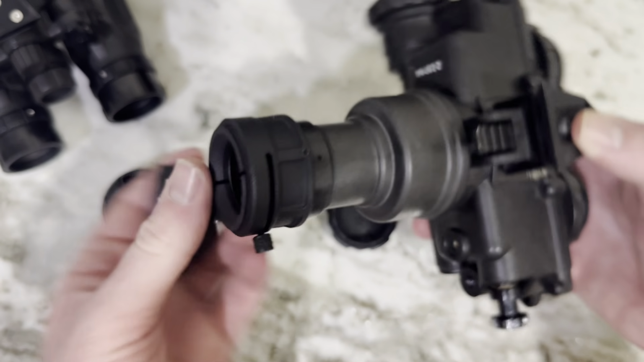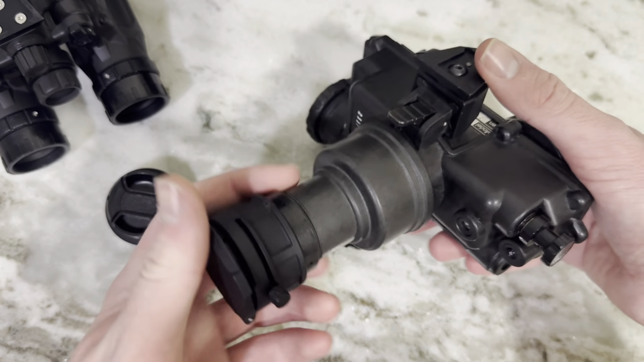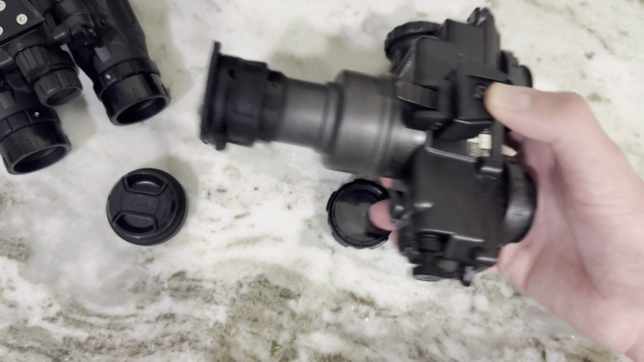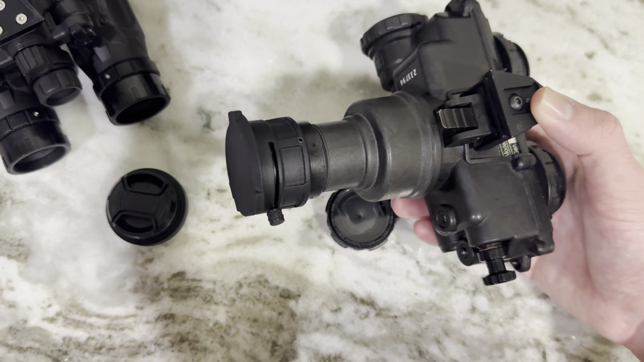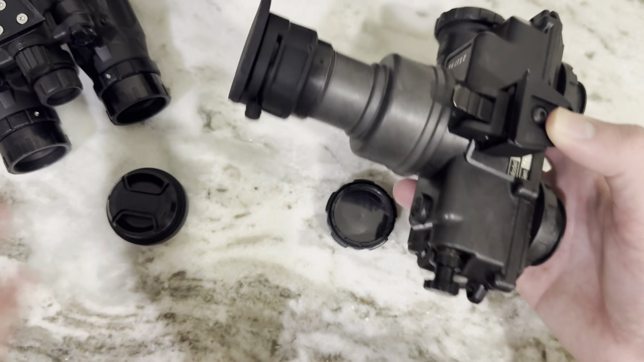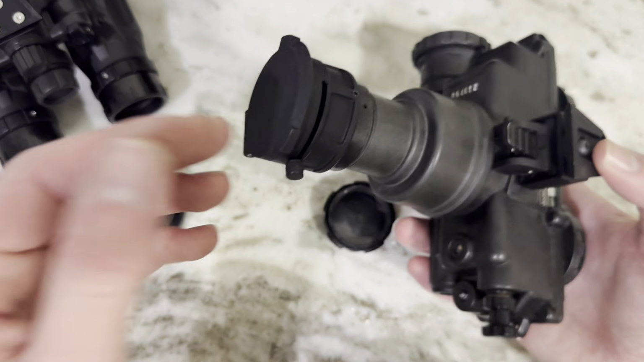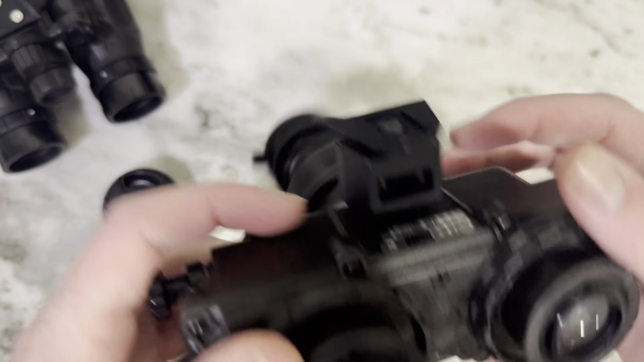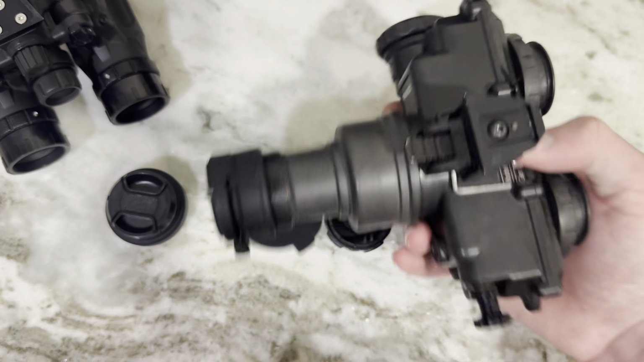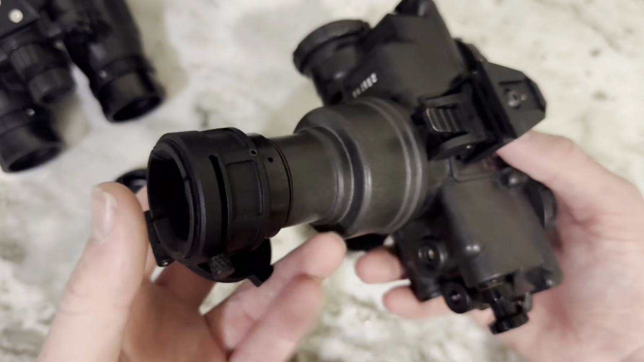Then to fully close it again, it just locks right in place. I find myself using this on the PVS-7 a lot because it's my loaner goggle. It's really easy just to tell people, hey, turn it off, and before you do anything else, close the front. Some people forget to turn it off, or forget where the button is. It's really hard to forget how to close the front of this. It's all together, so I'm not going to lose anything, and I can treat it like a day cap to show people, hey, look through this. I know it's day, but you can still look through it because there's an iris on the front.